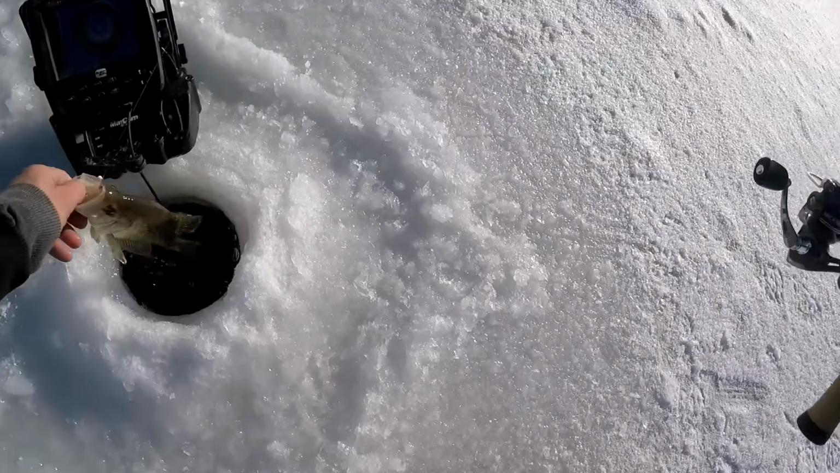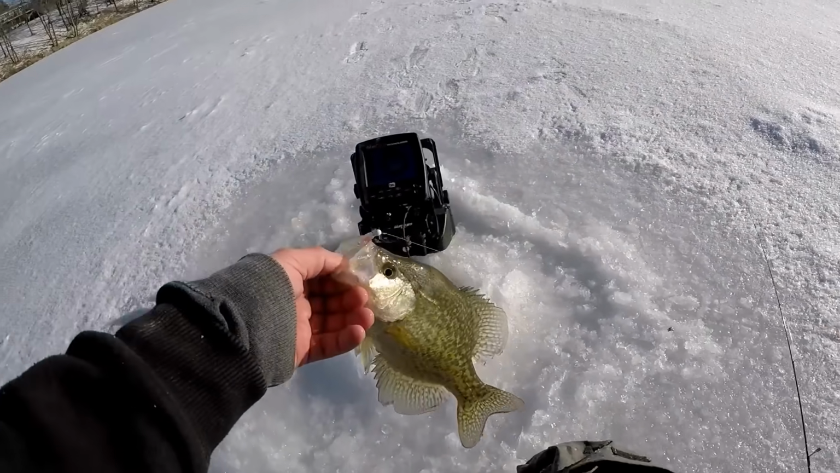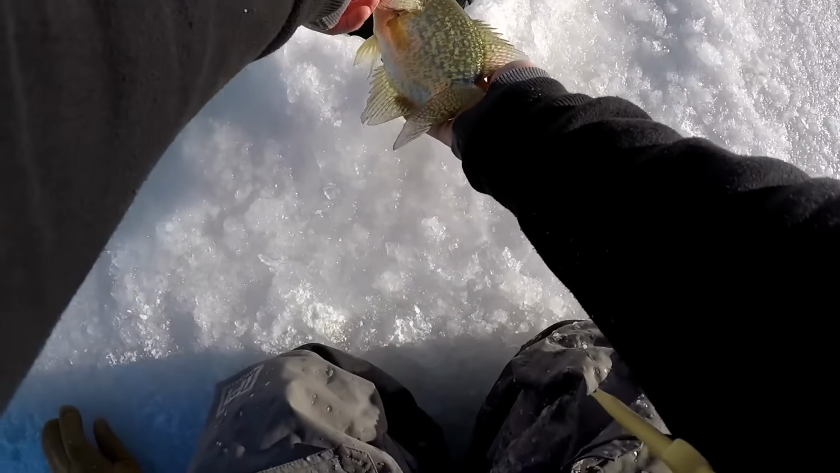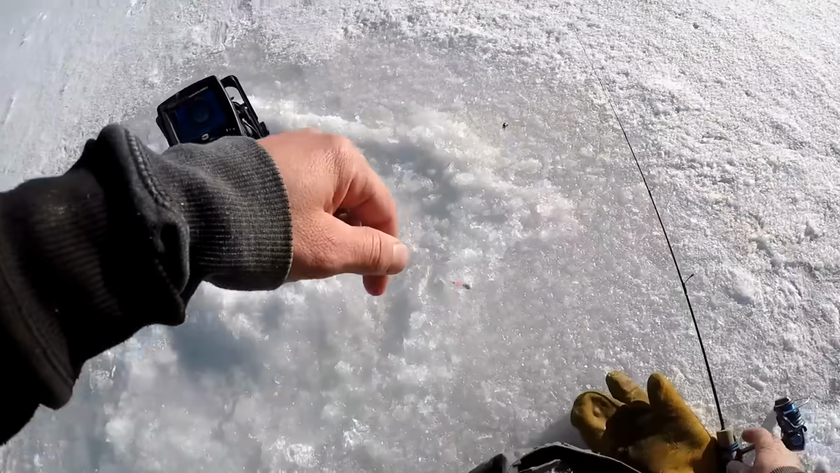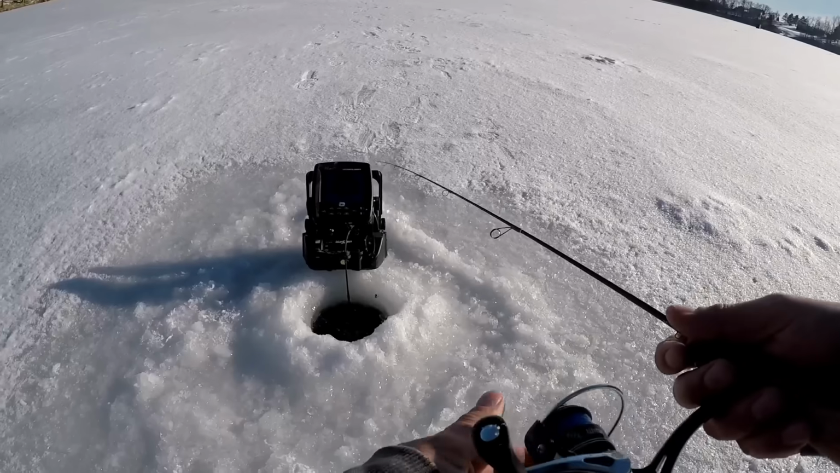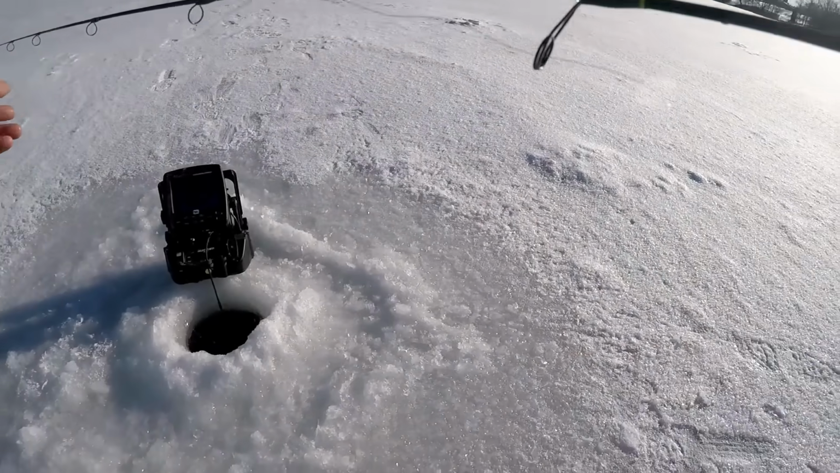Oh. Right there would be number 10. But we're going to let him go, so we have a little fun and try to catch a giant. I've caught him out of here up to 14 inches, so.